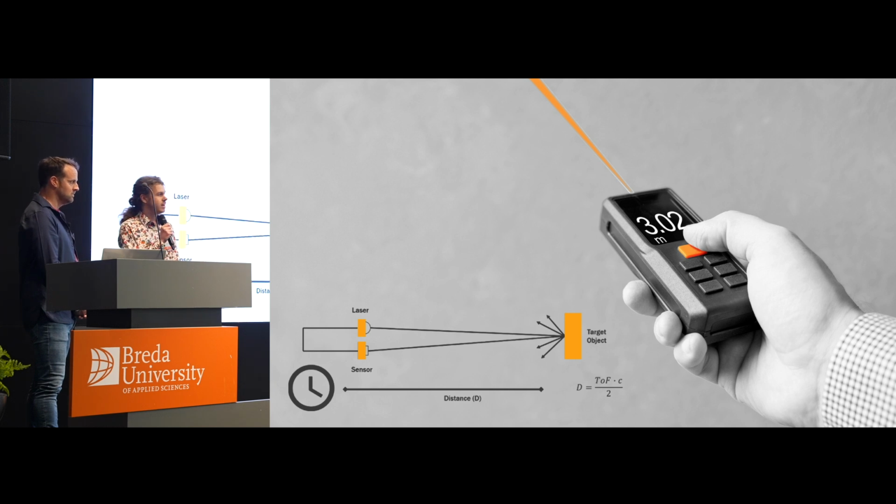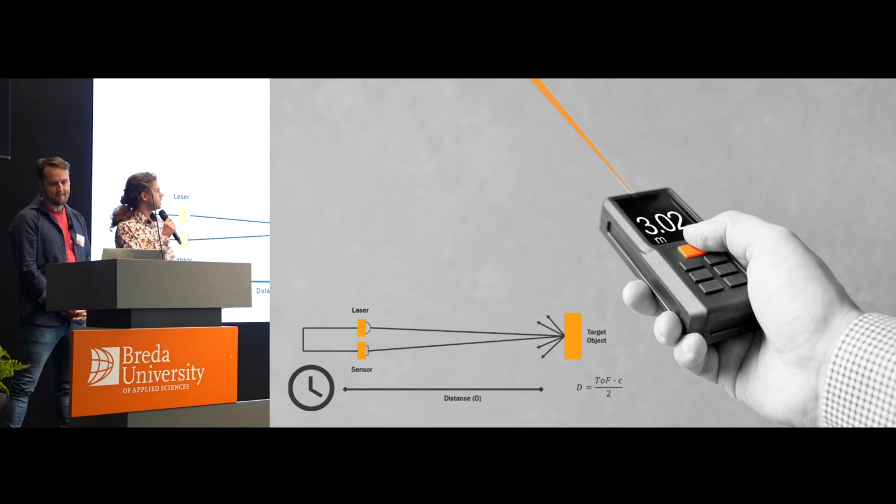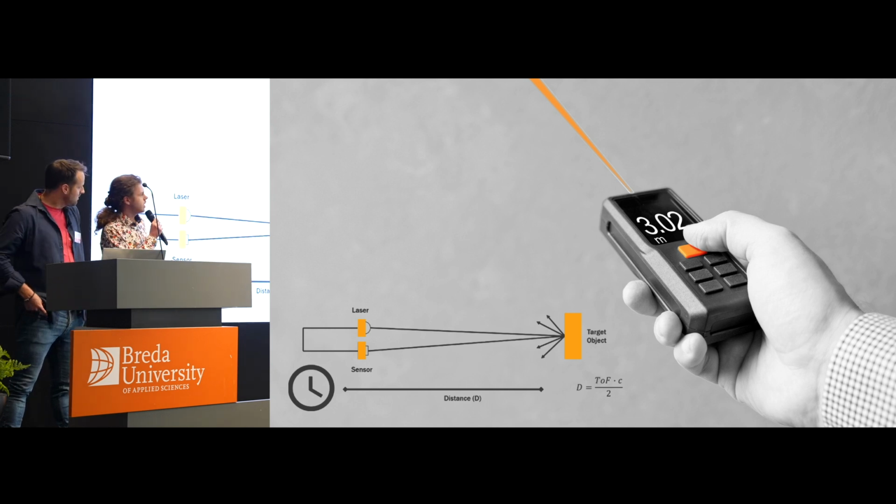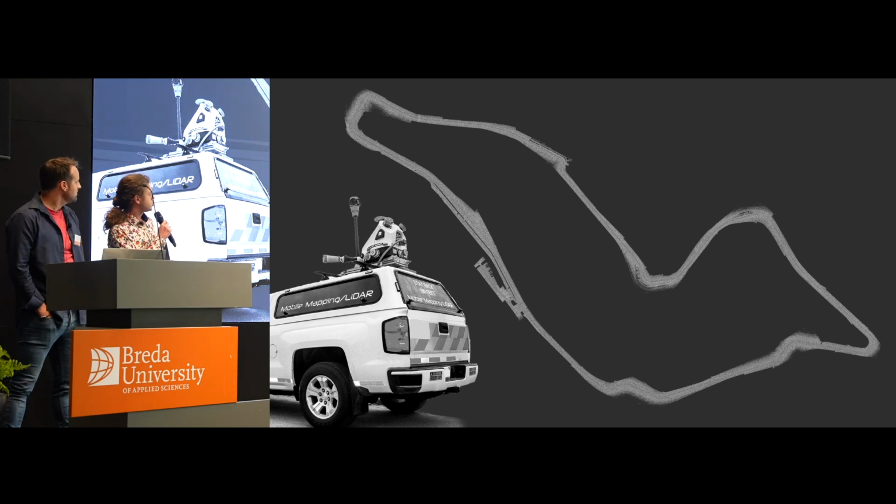The main difference between a handheld measuring tape and a Lidar scanner is that the Lidar scanner's doing it thousands of times every second. It's got a spinning mirror and it's firing out the light constantly. And by recalculating it based on where the mirror was at the time of the pulse, it can work out a point cloud.